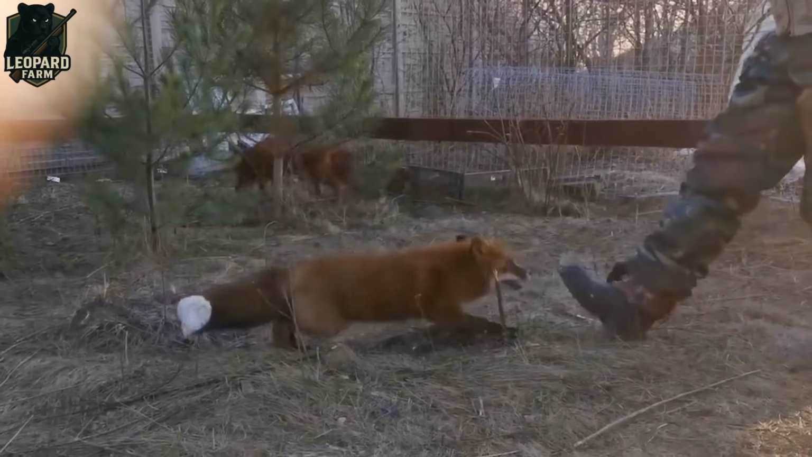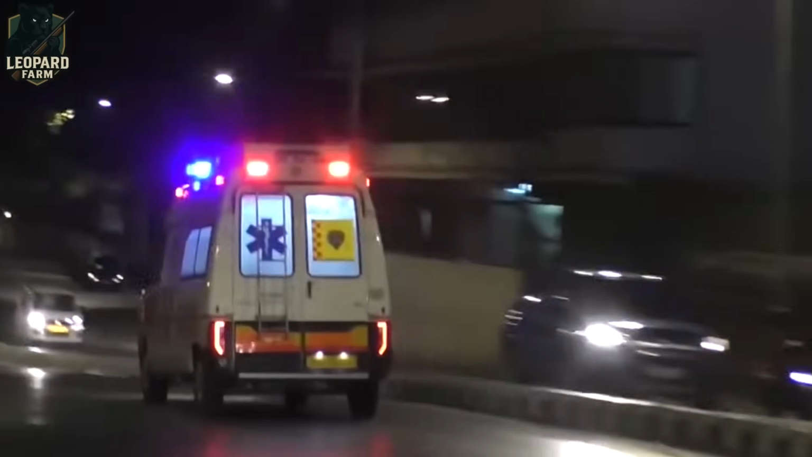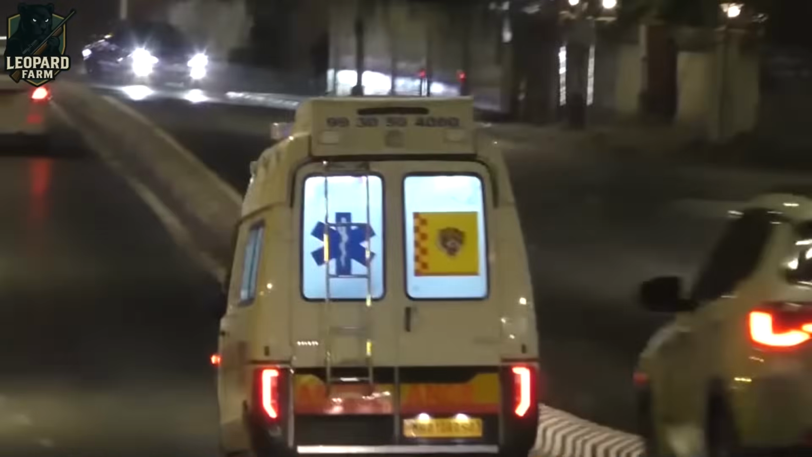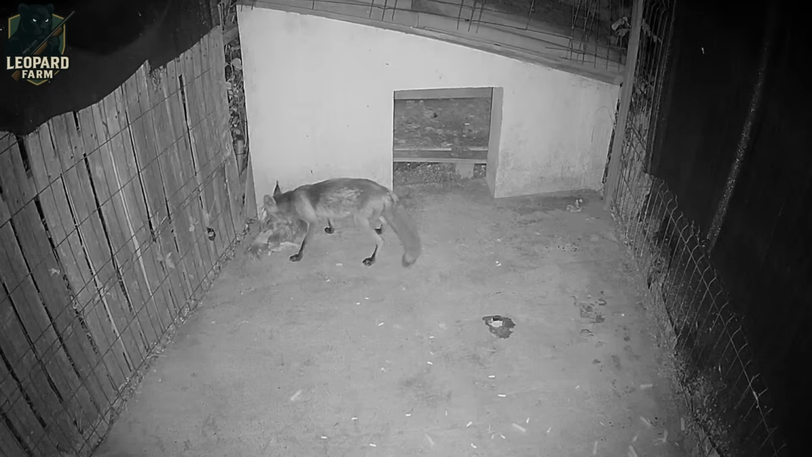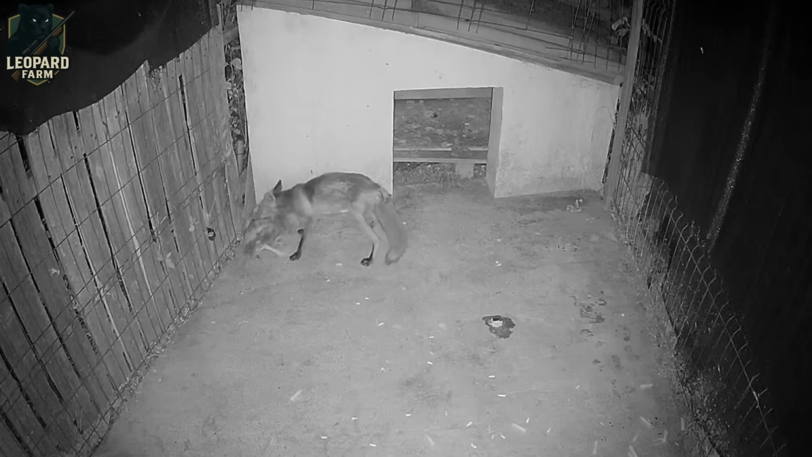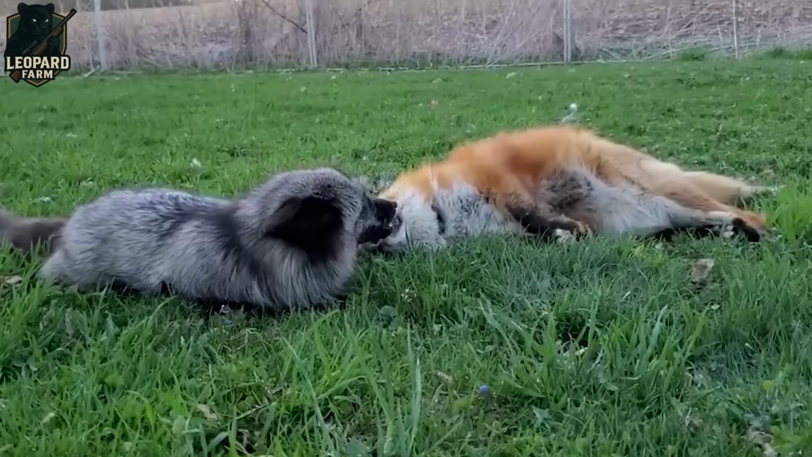This brazen assault has sparked widespread concern about the growing presence of these bold predators in suburban areas. What was once a problem confined to farms, costing farmers their livelihoods, has escalated into a pressing public safety issue. With foxes prowling closer to home, residents are left wondering, what's being done to tackle this escalating threat?